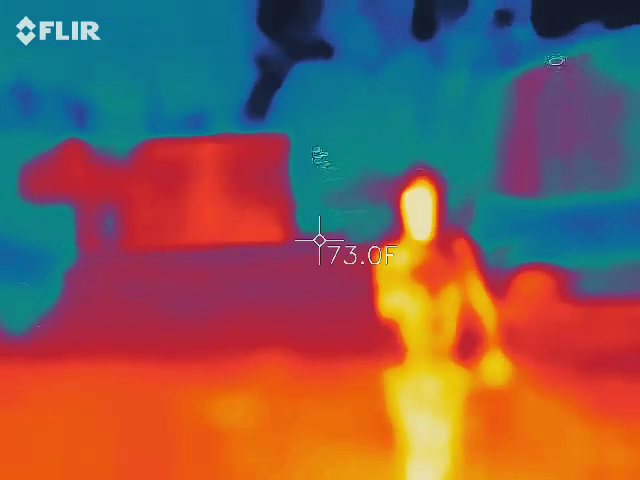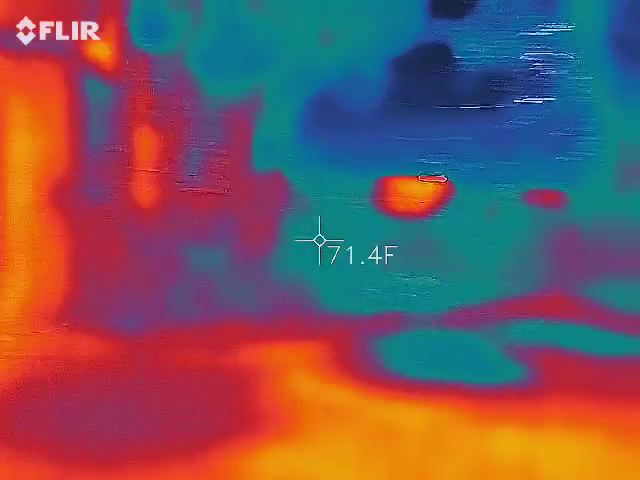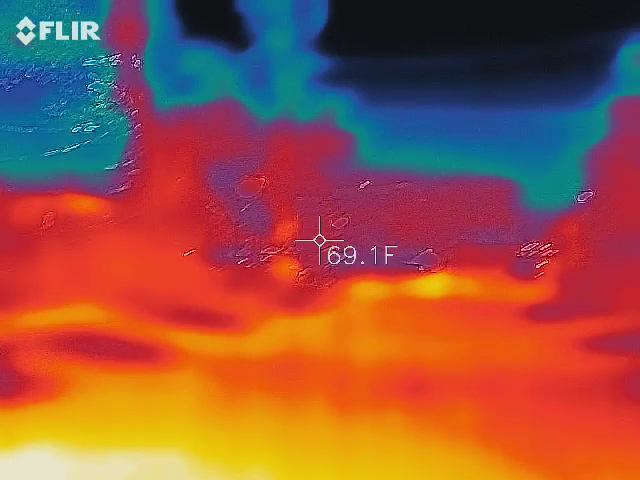So here's what I'll tell you about the thermal imaging. The camera technology in our cell phones does not match. Our cell phones are good.